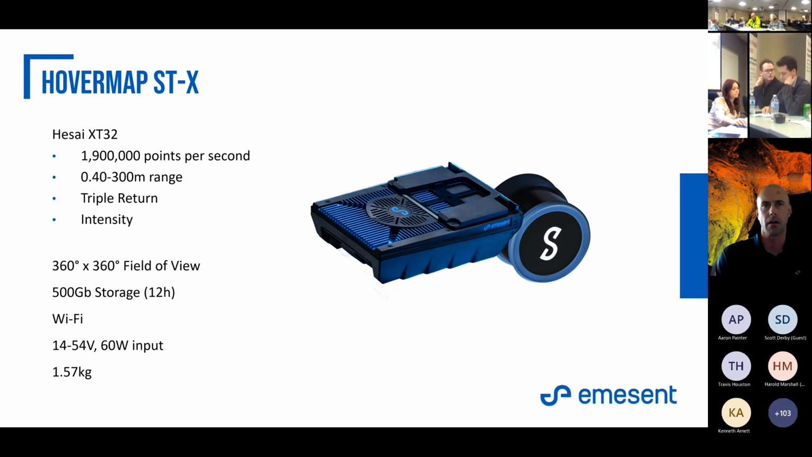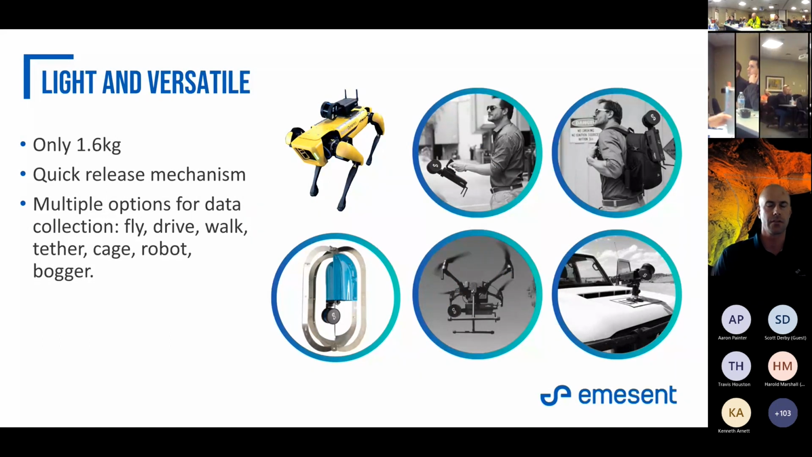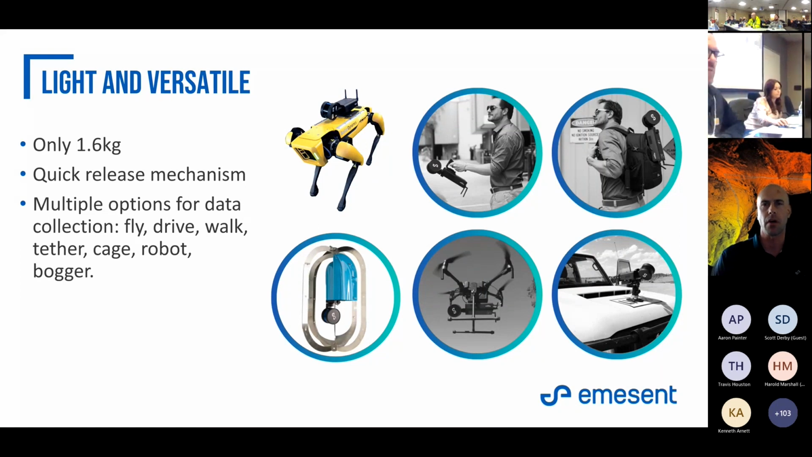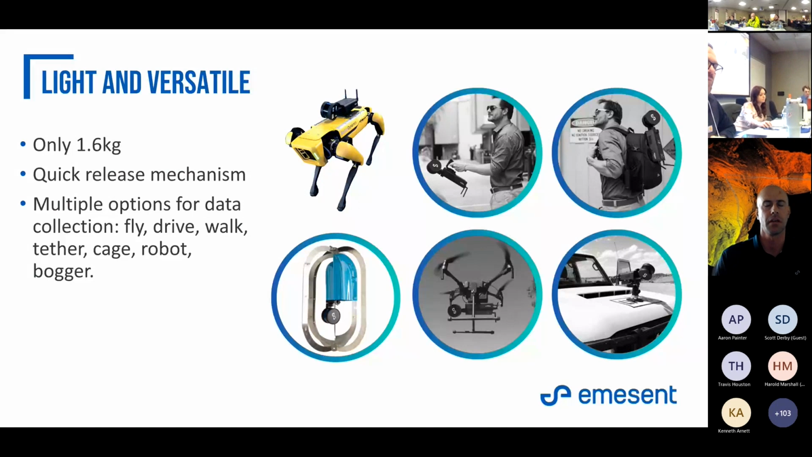Outside of that, it's going to have the same 500 gigabyte hard drive. We've made some minor improvements, namely, that piece of hardware itself is just going to be a little bit lighter than our ST. So a huge point that I want to drive home is that you're going to receive a product, the Hovermap itself. This is various different tools. We're fully integrated with various different platforms. The goal is to be absolutely agnostic on what platform we put it on.